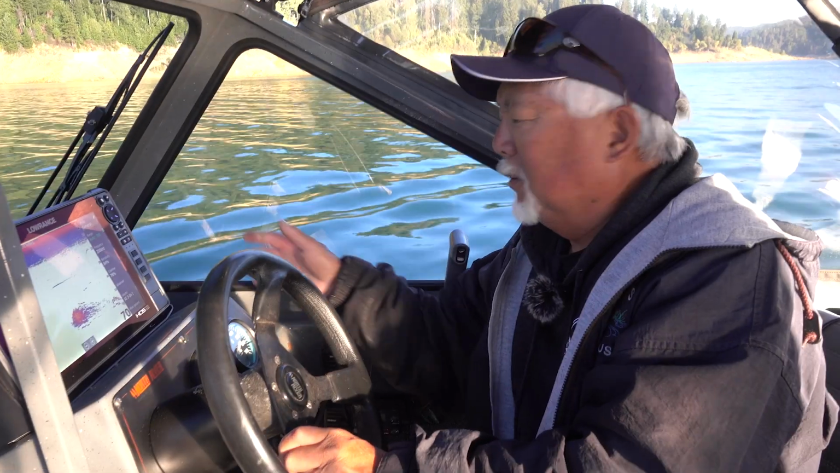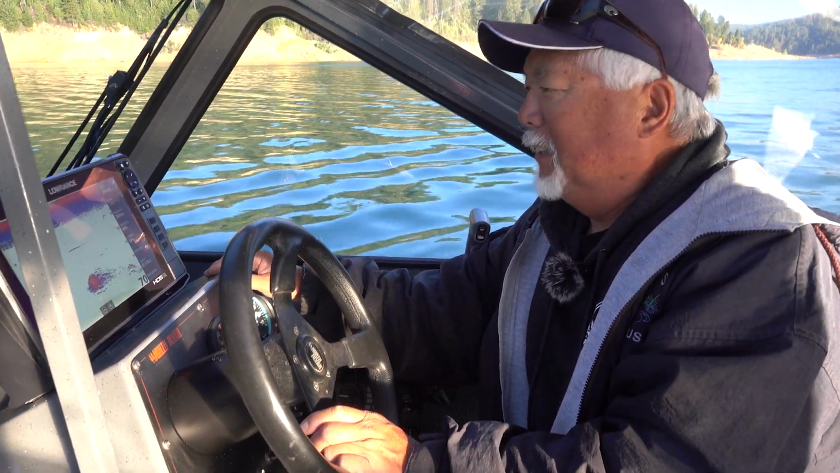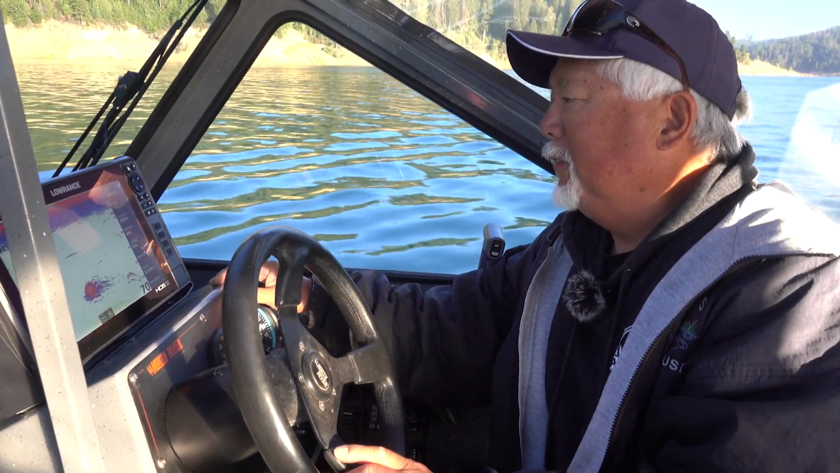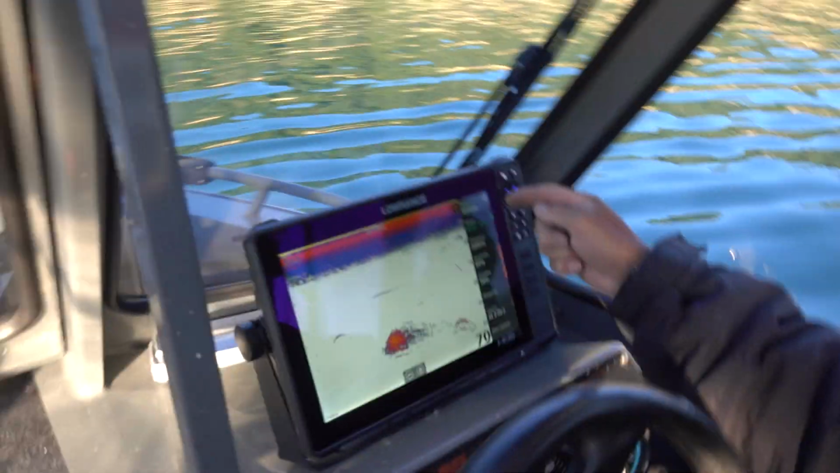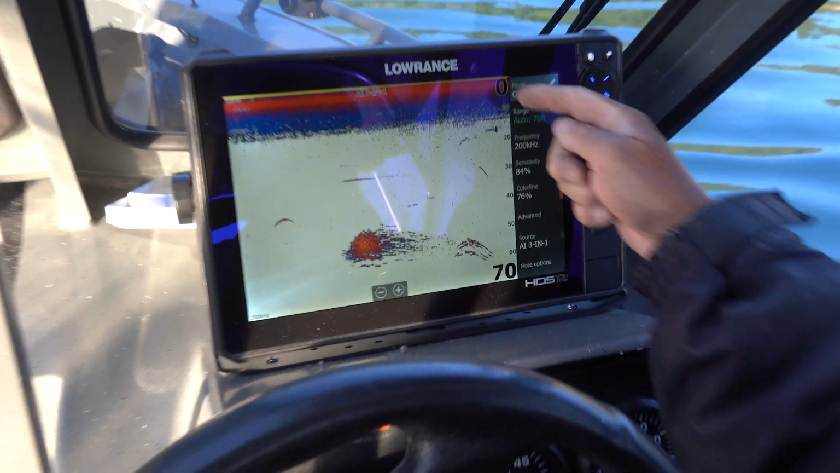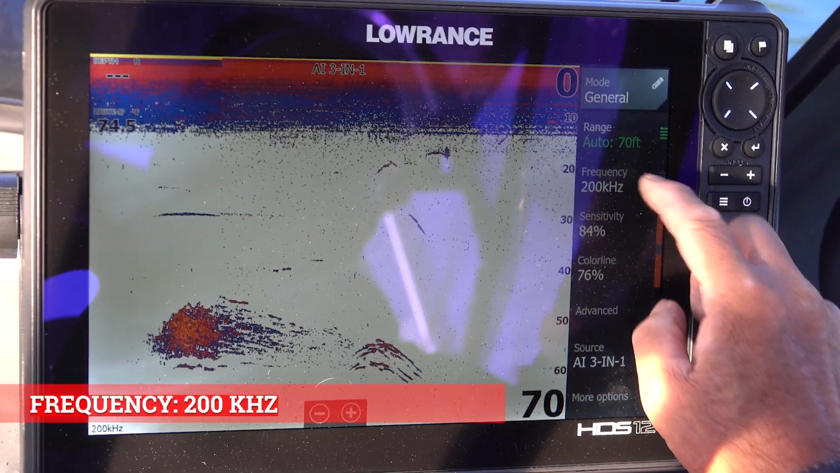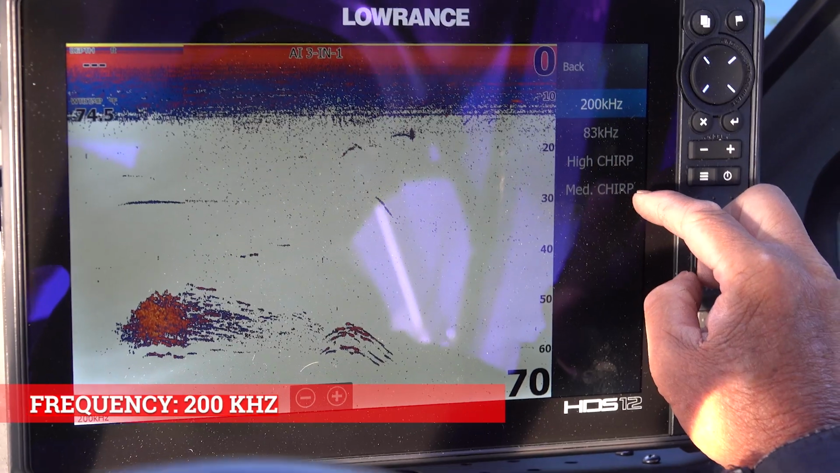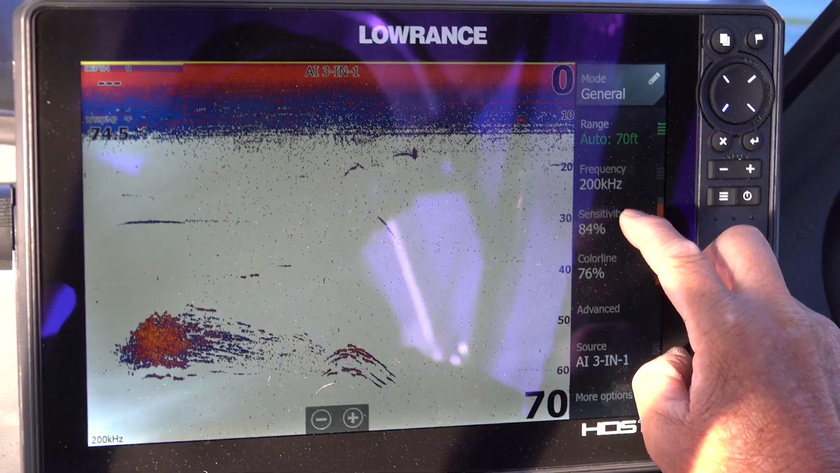This is the basic setup, how I would do kokanee fishing. So basically you almost have to know approximately what depth the fish are in. So when you first turn these things on, it's going to say on the bottom, and it's going to put it on auto scale, so 0 to 7. Fishing in depths of say over 50, 60 feet, you want to run 200 kilohertz. You have an option here. You can also run medium chirp, but I found that 200 seems to work a little bit better for me.